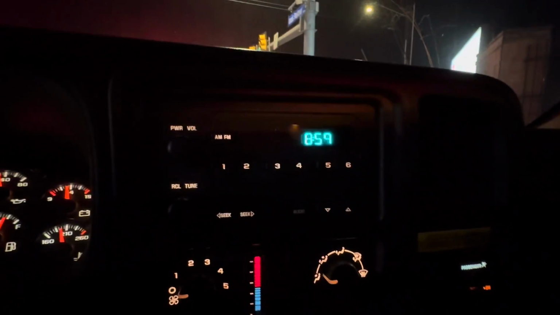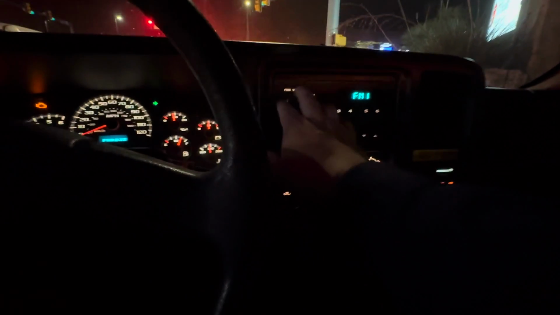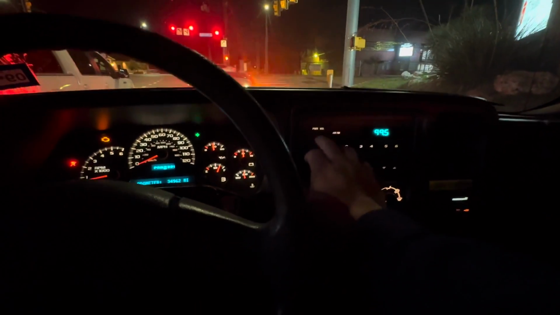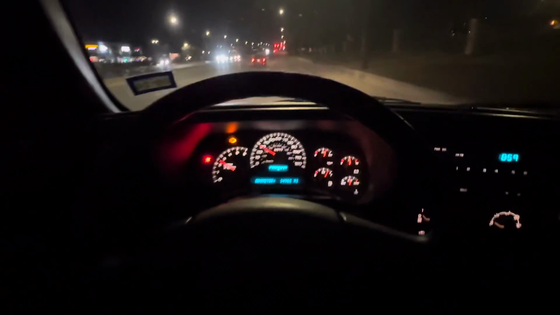Still has the original radio. Still chumbles around. Everything, guys, this thing is still killer. I mean, like I said, I love this thing. This is my work truck, however. So when I do drive this thing, I like to have fun in it. It is a work truck, but fuck it.